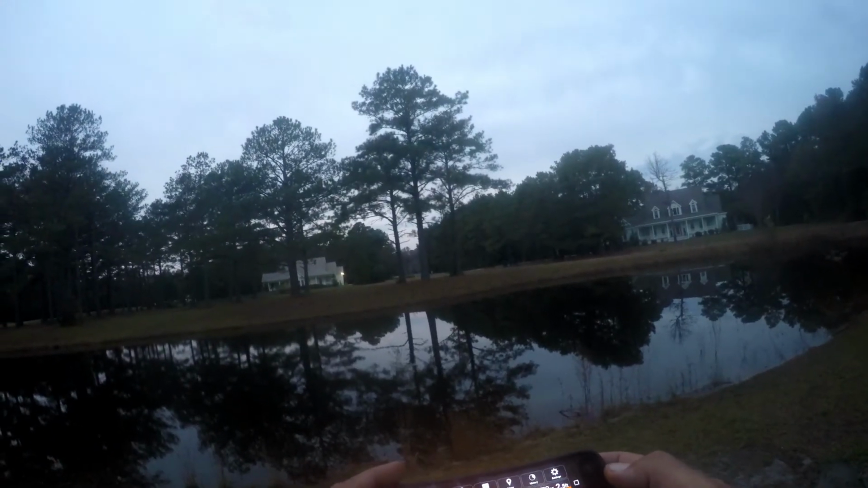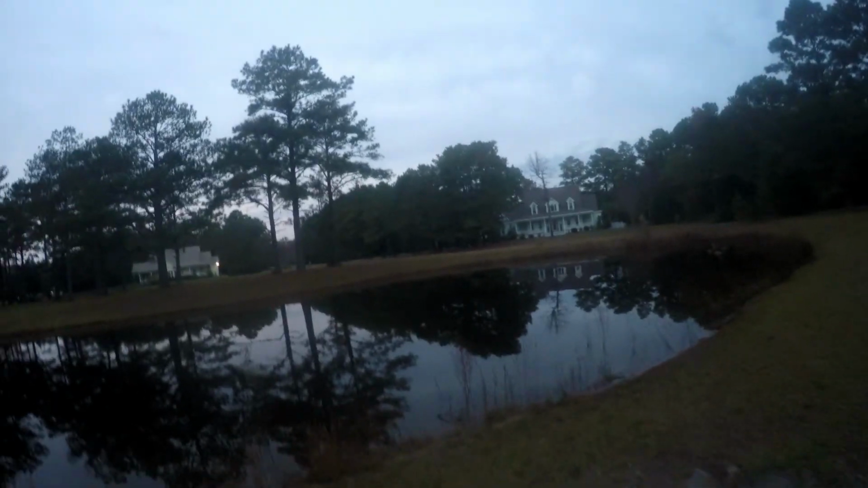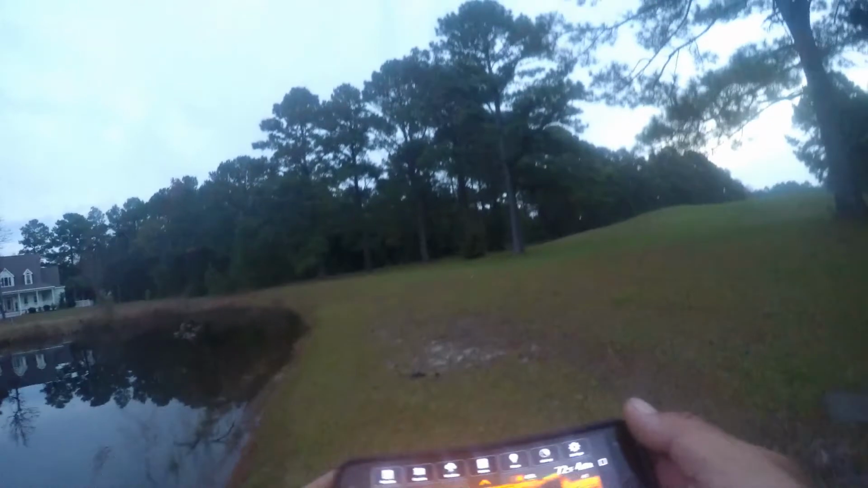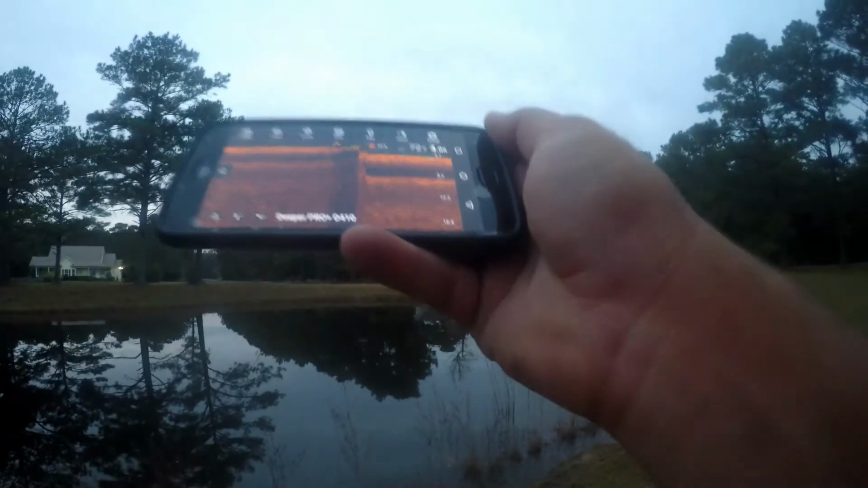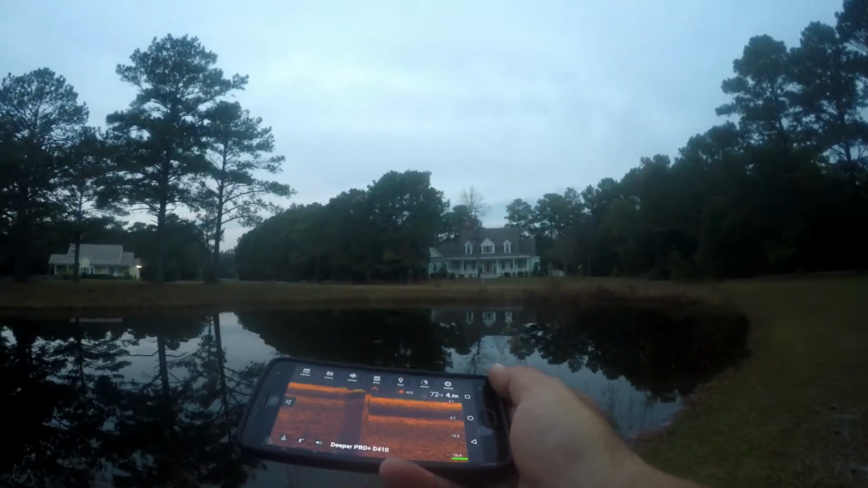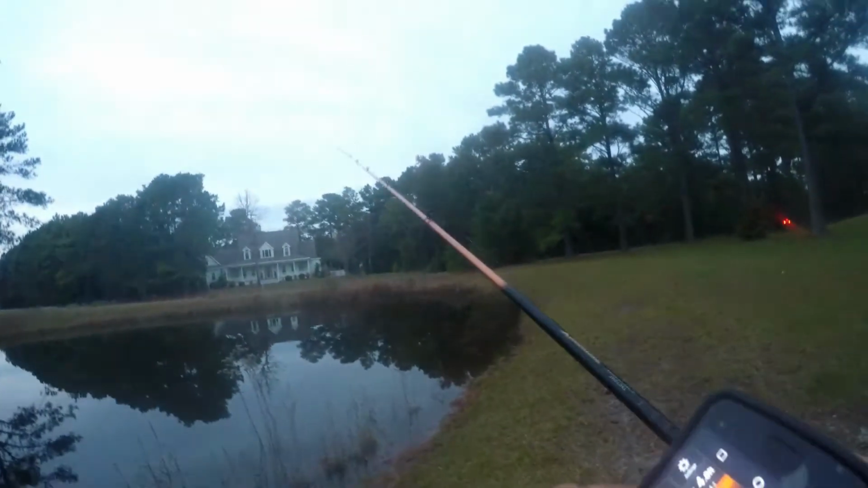So it looks like those fish moved off from where that deeper was. They were there, now they're gone. So let's recast and see if we can find another bunch of them. The one thing I noticed about this deeper is that when you lay it down, it tends to lose connection. So if you're in a kayak and you put your phone down low, it tends to lose connection with the deeper. Or if you lay it on the ground like I just did, it just disconnected.